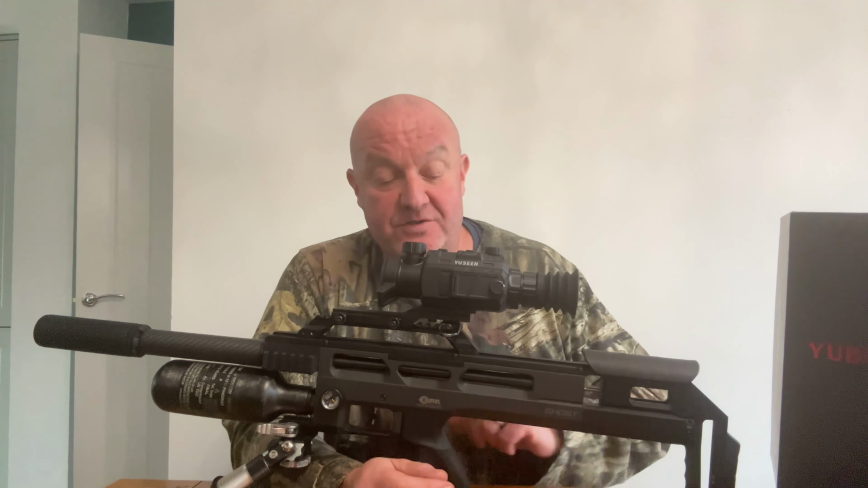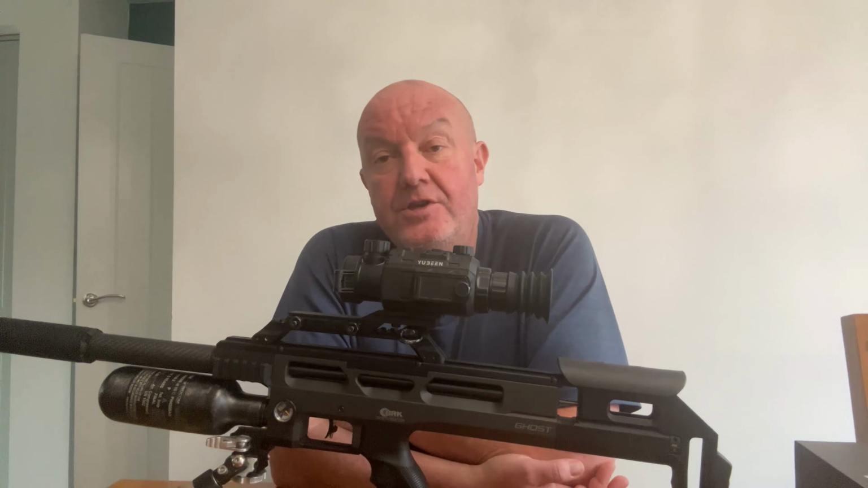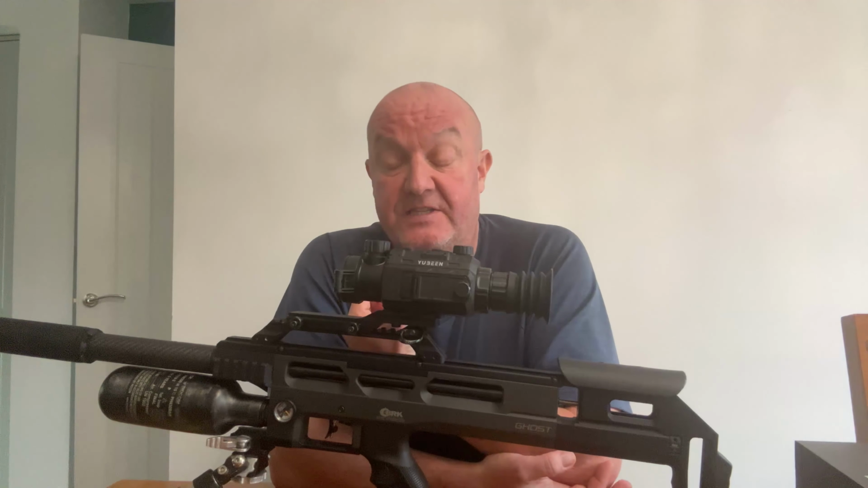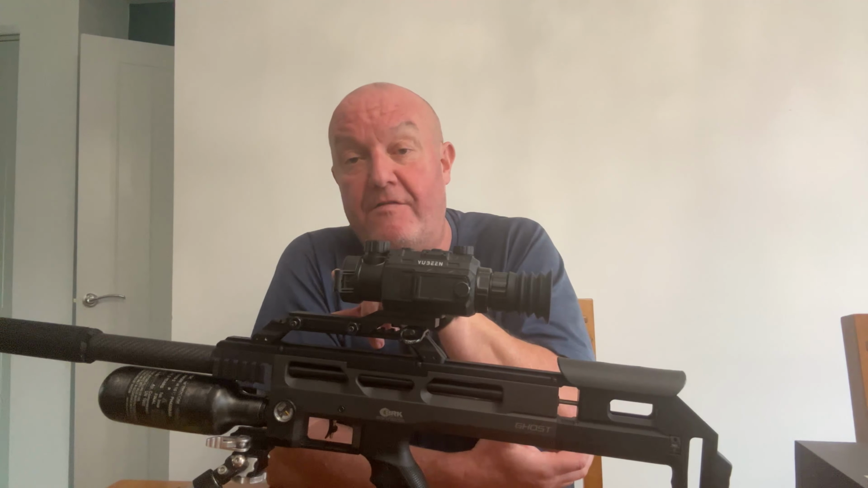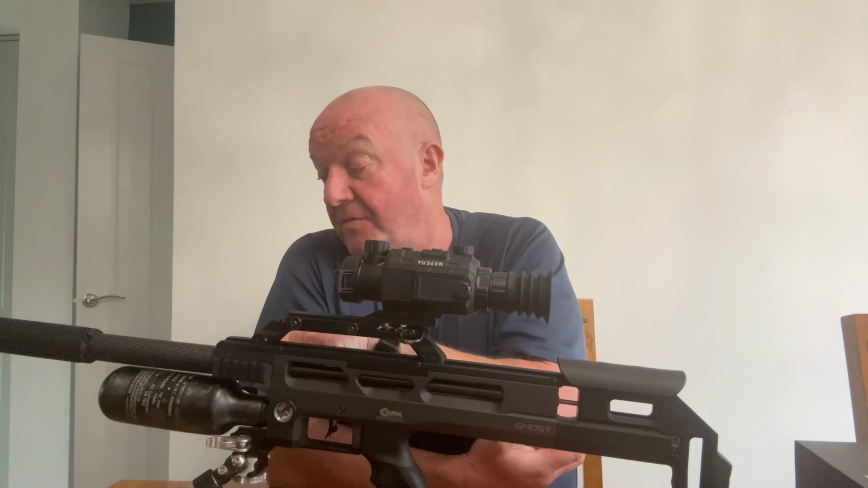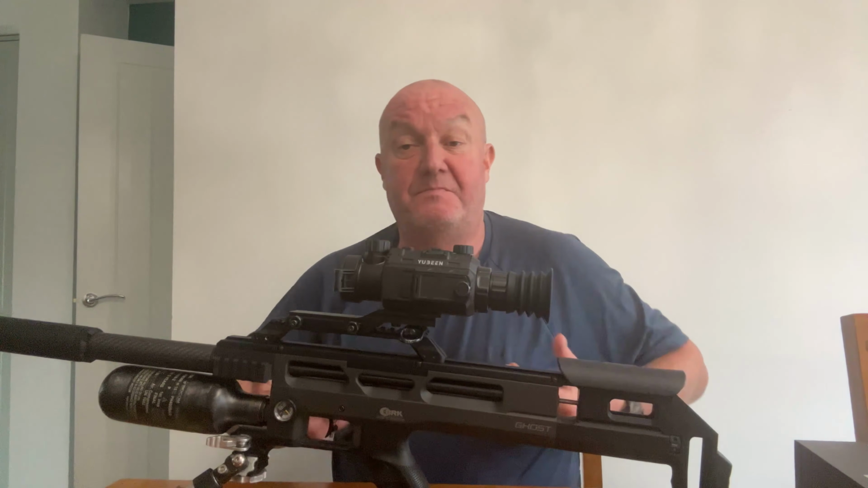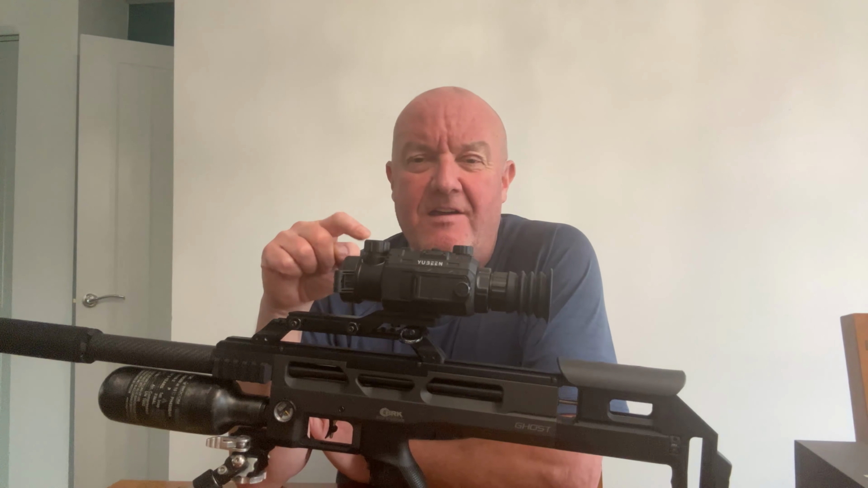I've had a play around with the ballistics, and in all honesty it's a bit strange, and I mean that in a nice way, because when I've done ballistics on other units, you need to use a chronograph. You're basically measuring the height from the center of the lens to the center of the barrel. You need ballistic coefficients for the pellets, pellet grain, so on and so forth. Bizarrely, with this, you don't need any of that.